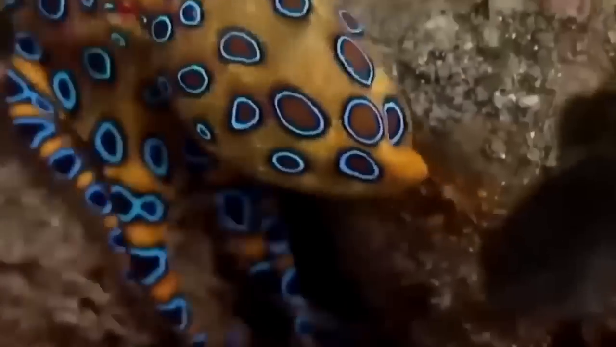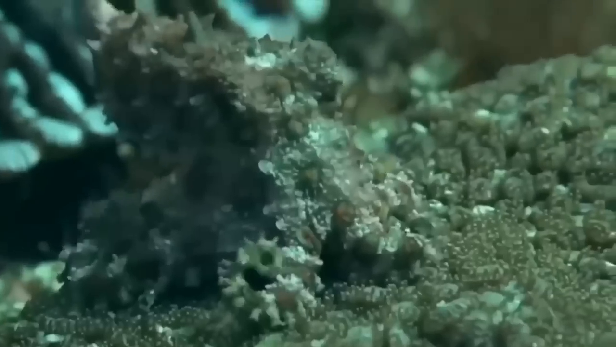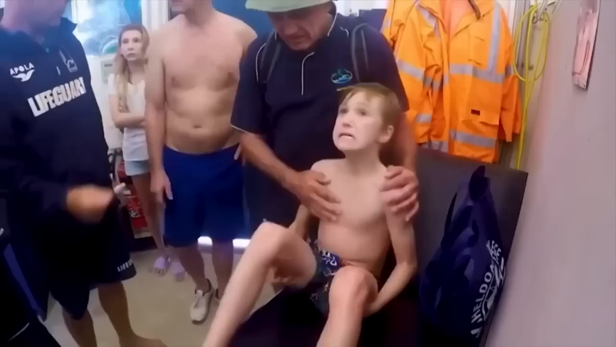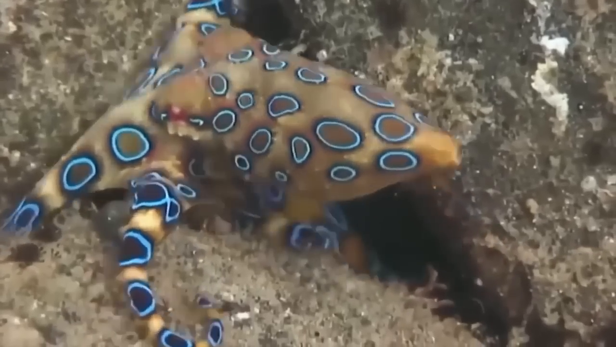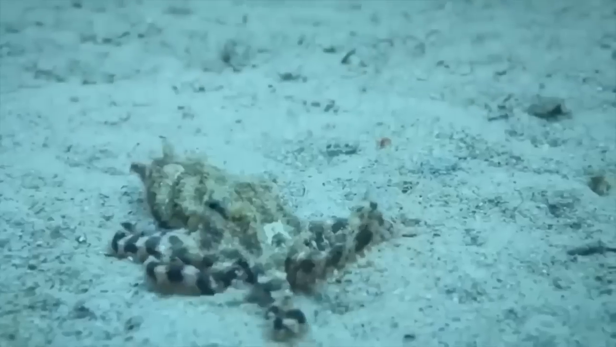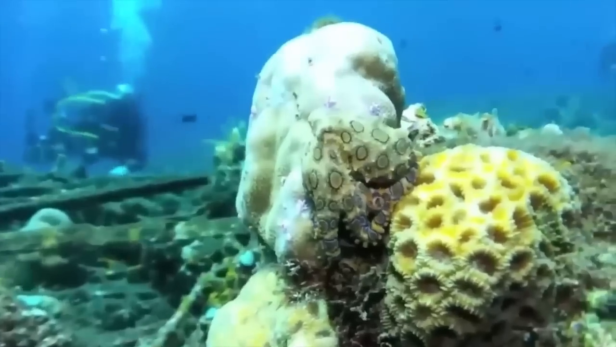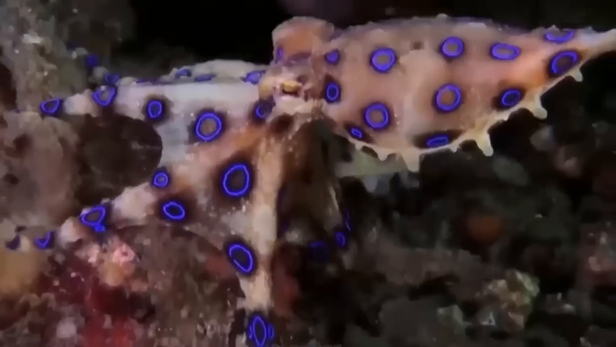This little dude may be small, but trust me, it's a ninja in disguise. Its venom is like a 1-2 punch that can knock you out and even kill you in just a matter of minutes. Those blue rings on its body may look cool, but they're actually a warning sign that says back off. If you see one of these guys while you're out swimming or diving, keep your distance and give it some space.